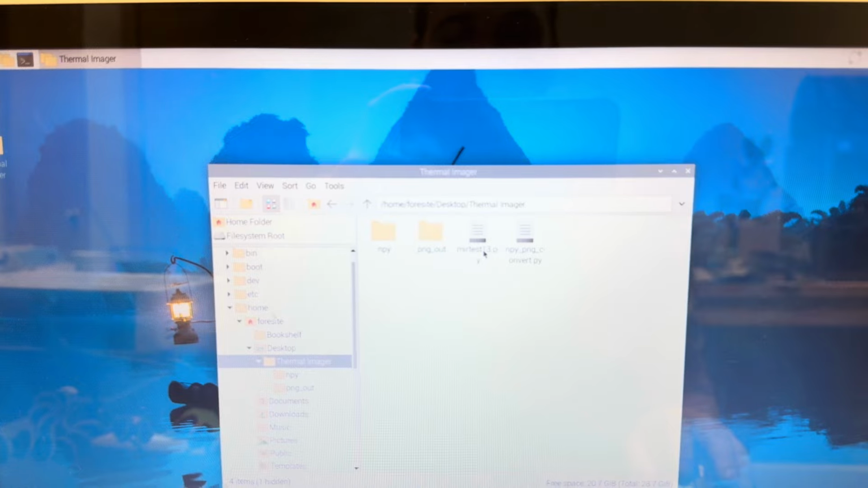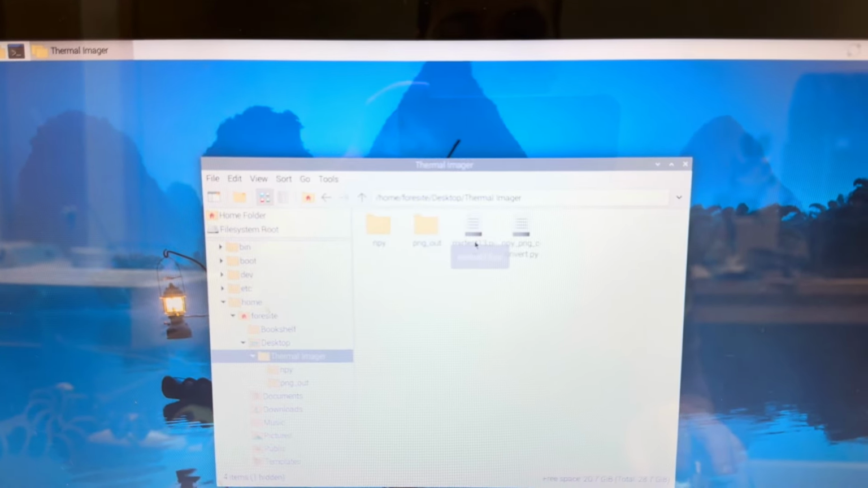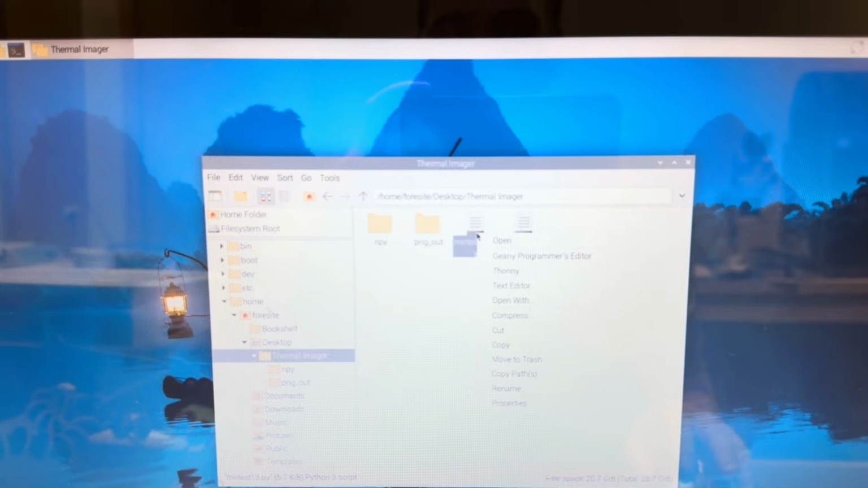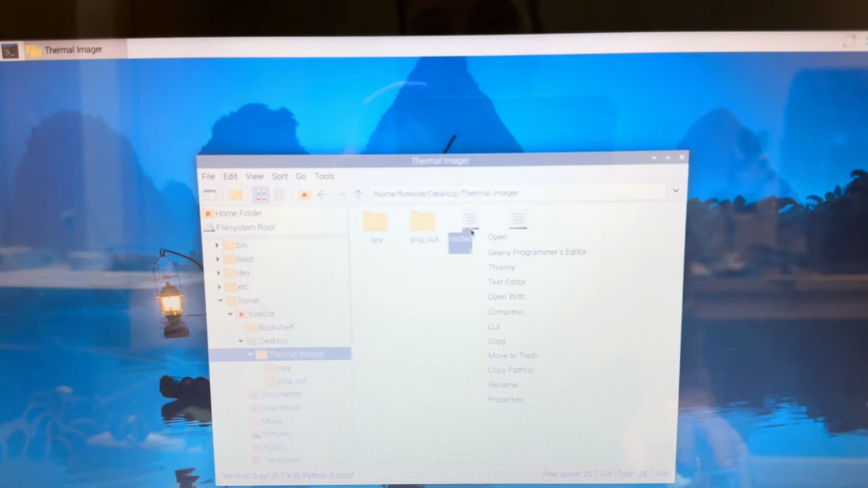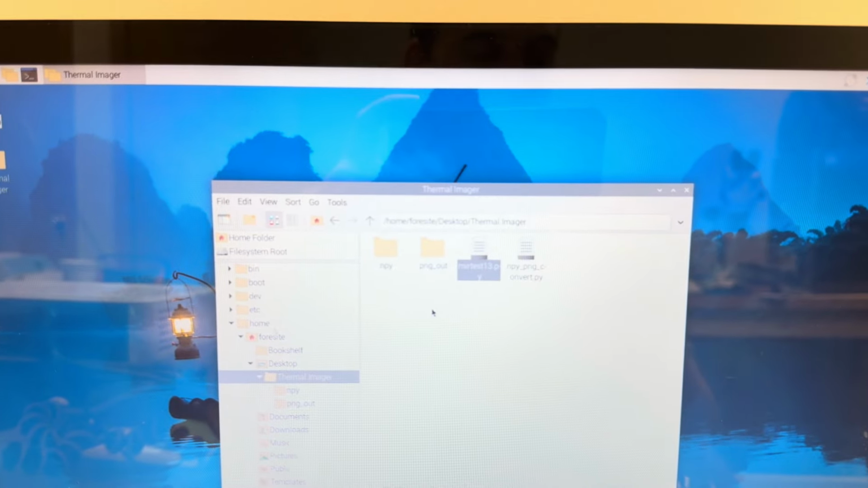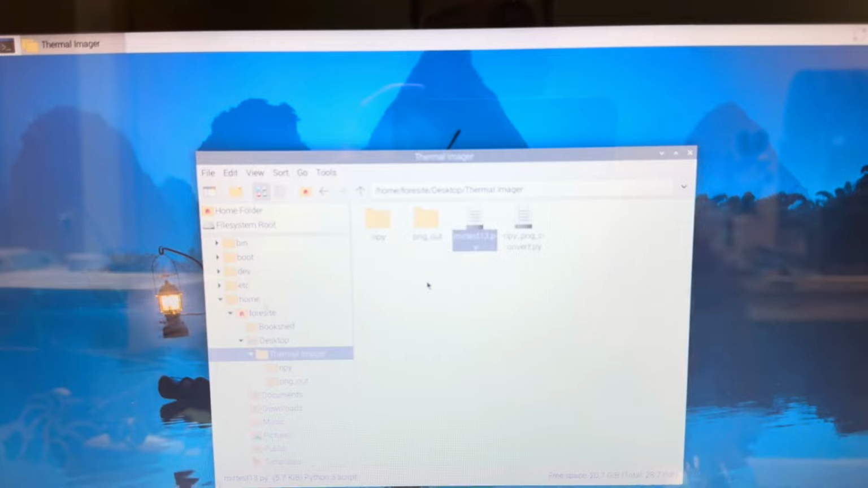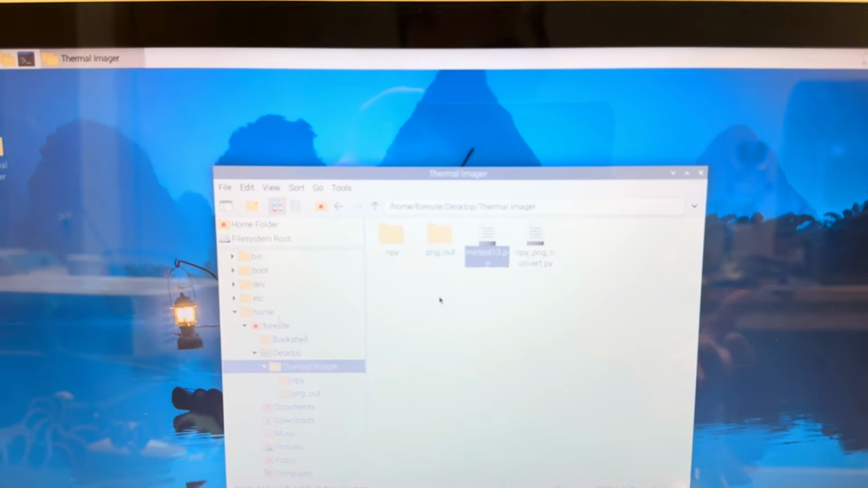So the first program you want to open to get this thing running is called the MIR test 13. It's a little bit older for us because it still uses visual. You can see it on the screen. We don't need that for our product, so we've taken that out, and it's really increased the frames.